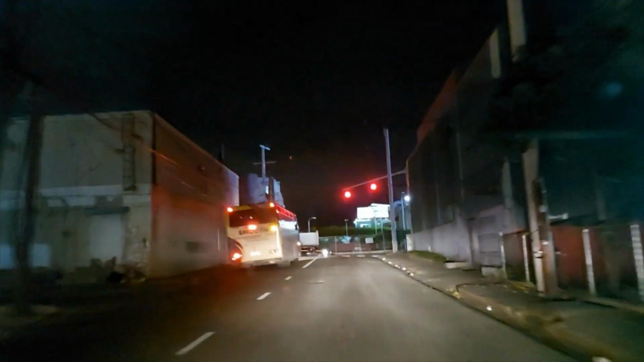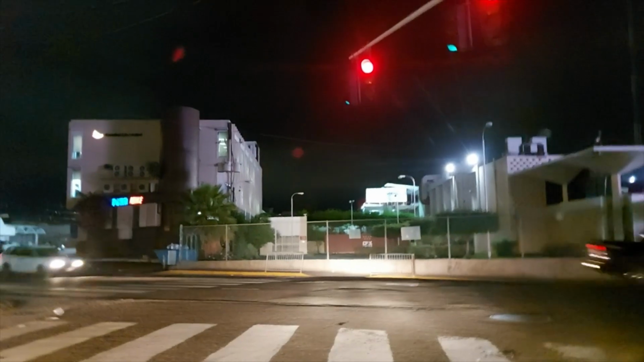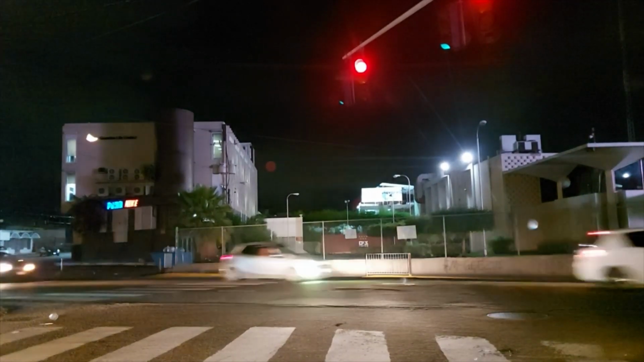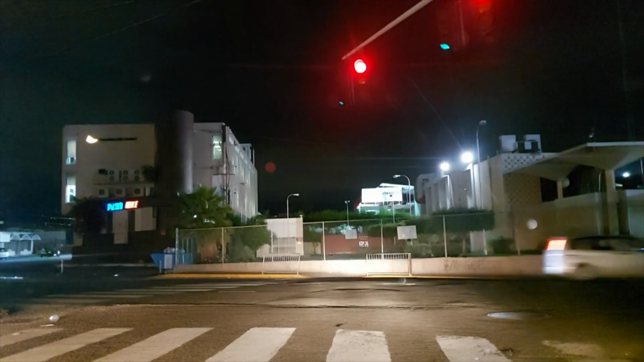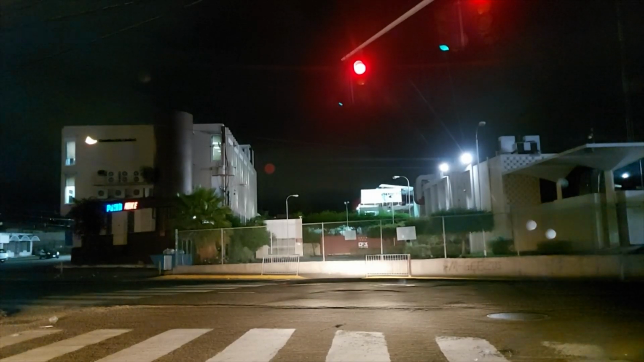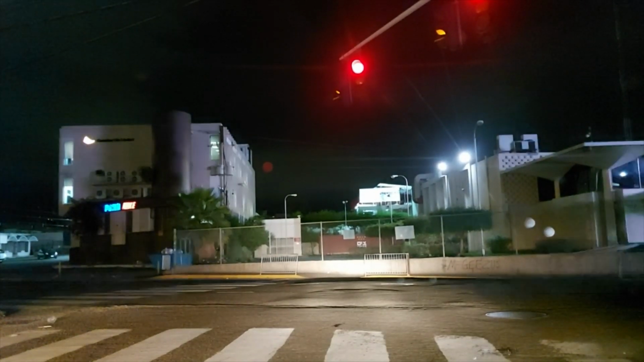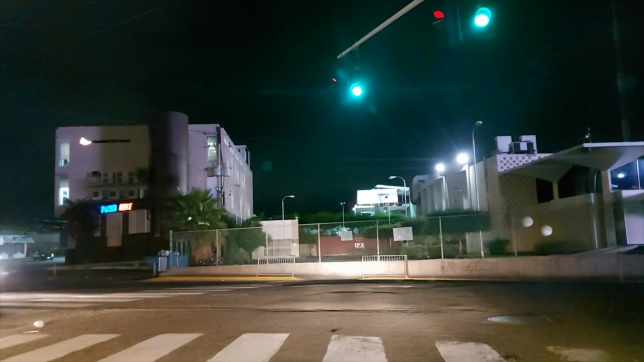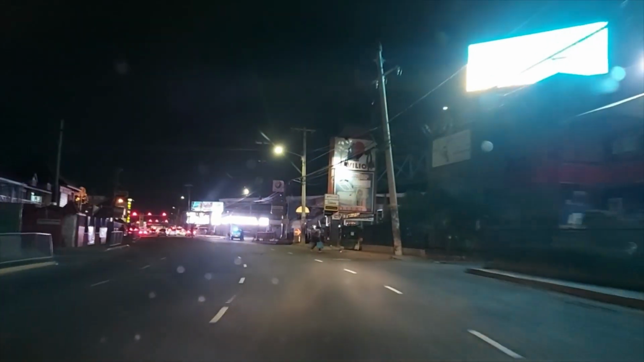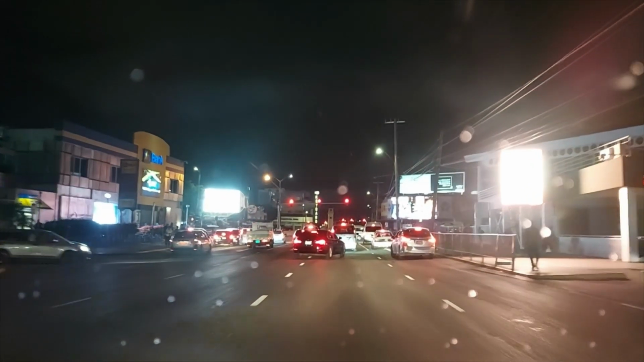So I'm heading back onto Constant Spring Road, and then we'll go back in the center of Halfway Tree, and then I'll end the video there. So it's a police presence on the ground.